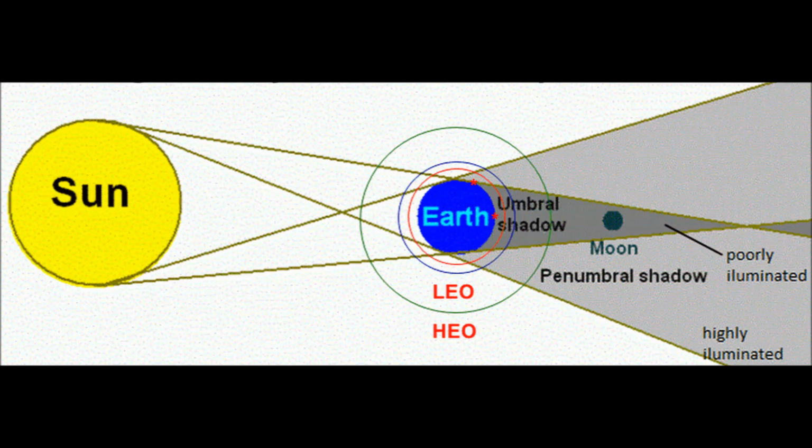And this is why you see more Starlink objects right after sunset and right before sunrise. If you look, I put a little arrow stick on the circumference of the Earth, two of them. So say you're right there, and you look up, you can see Starlink. Now there's a red circle and a blue circle, which represents low Earth orbit. The blue circle was the original Starlink orbit, which was recently reduced to the red circle. This is all to scale.